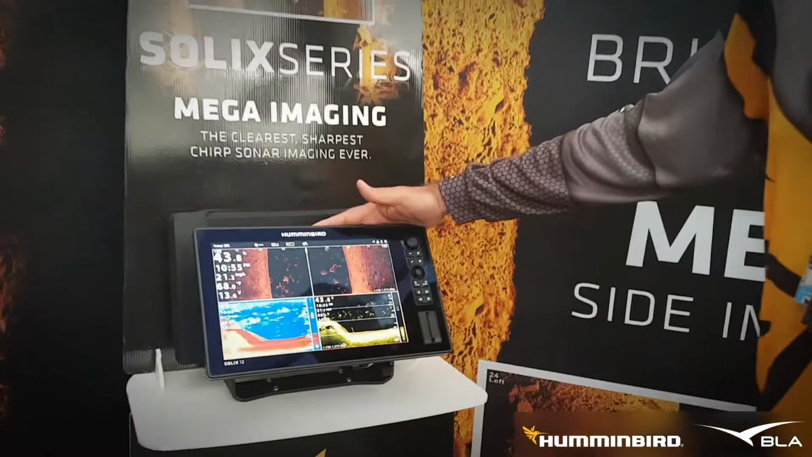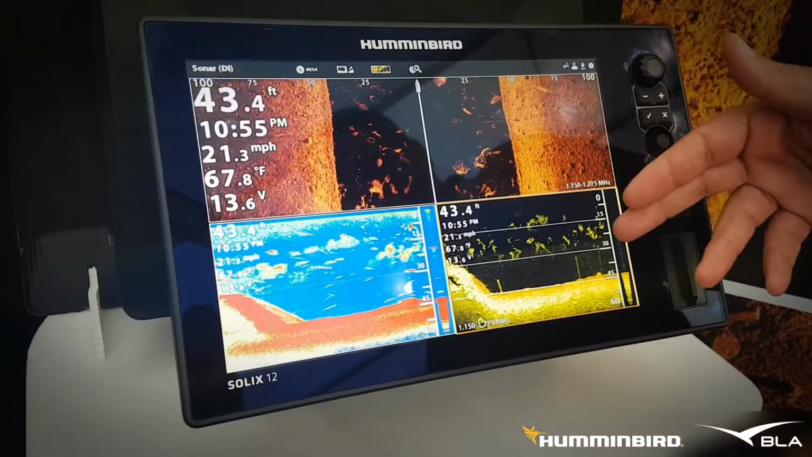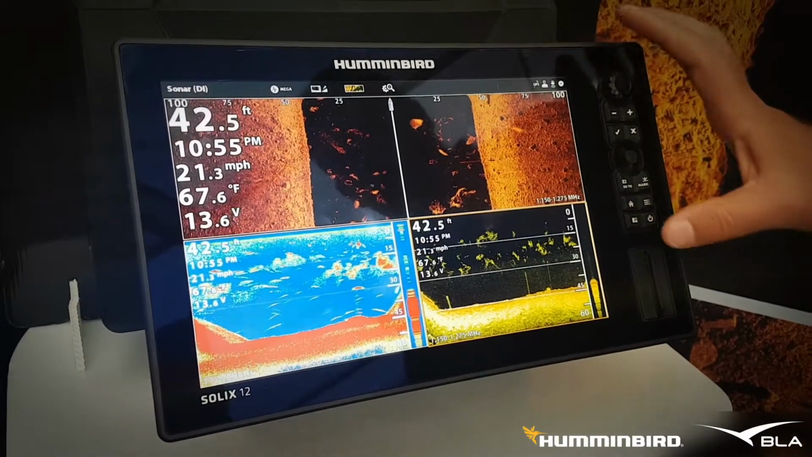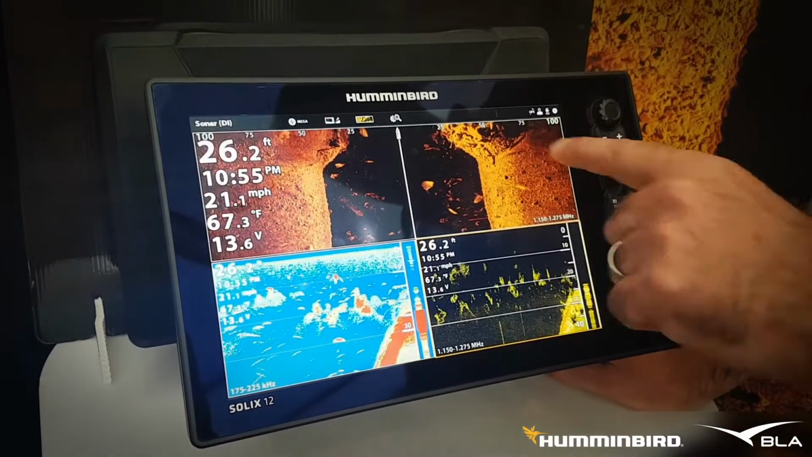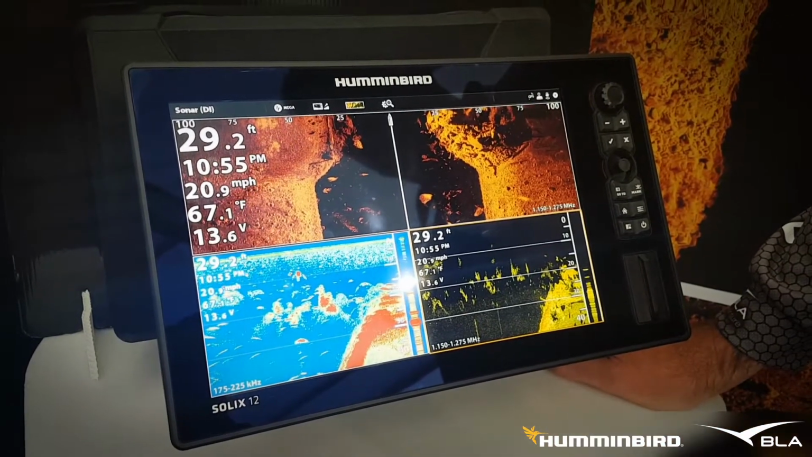This one's a 12 and has full Mega imaging inside, full Mega down imaging, and full chirp sonar. It's full button control as well as full touchscreen control. You can see here we're on 3 panes, so we're using side imaging at the top, we've got down imaging and traditional sonar at the bottom.